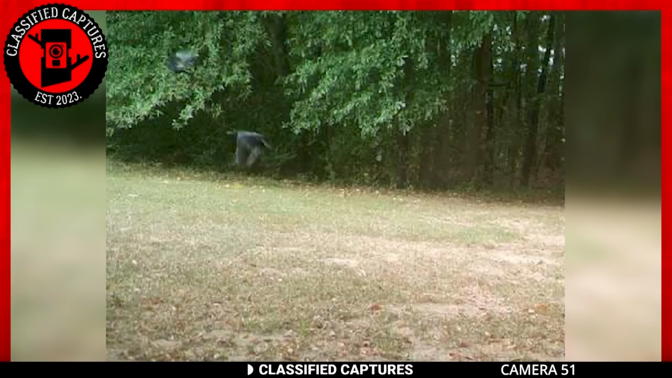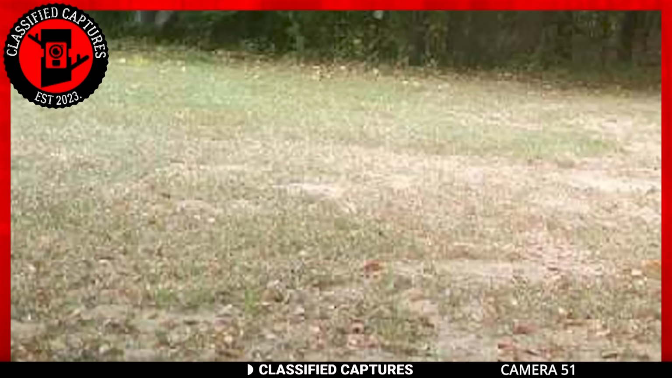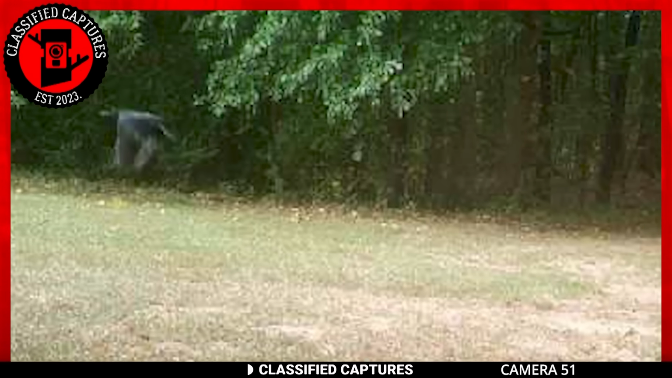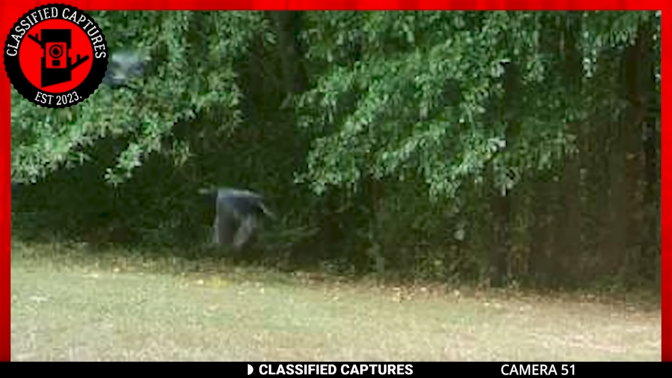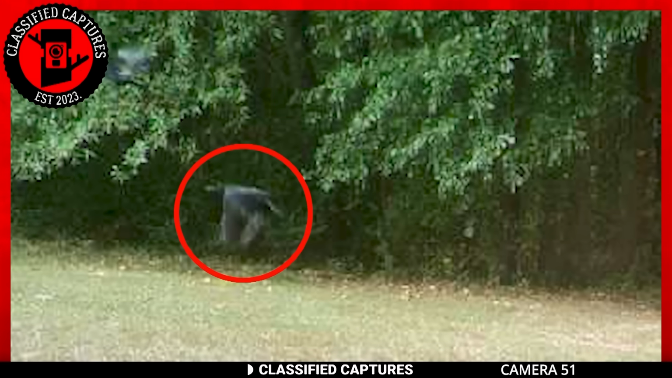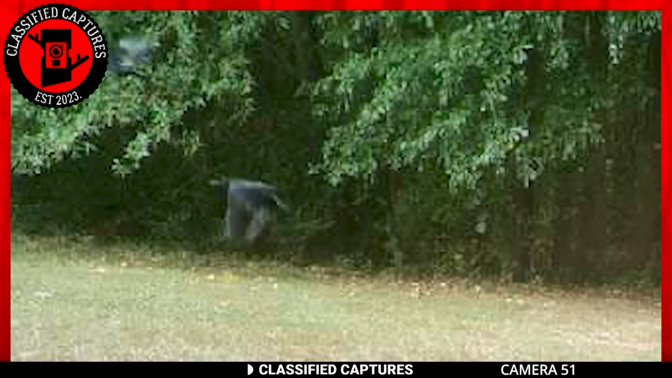Speaking of strange animals, what do you make of this capture? Looking beyond the faded grass and the vibrant trees adorning the ground which sway in the wind like freshly washed hair, we see a mysterious creature which appears to be on a journey. I know that intro was a bit too much, but well, you can't deny it was nice.